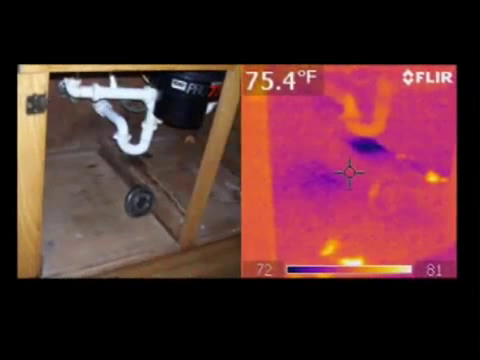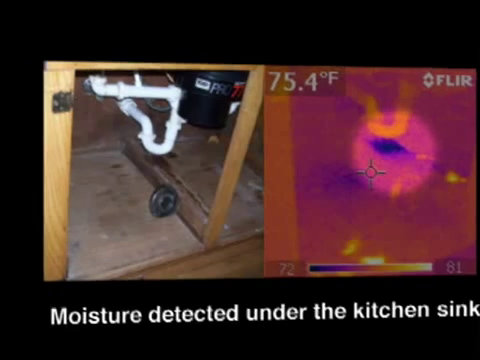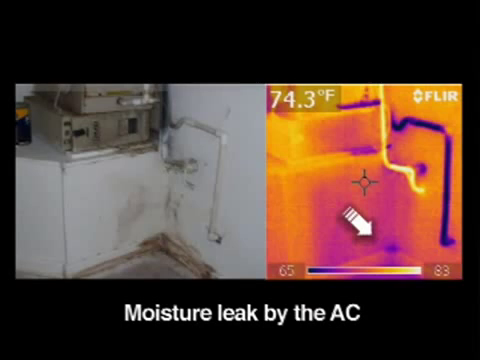Look at the next picture here. We see moisture that was detected under a sink. Again, the thermal imaging makes clearly visible things that would not normally be easily detected, sometimes impossible to detect with the naked eye. See the next set of photographs, we see an air conditioning system and leaks that are traveling down through the wall, and some leaks, bright dark spots that are showing up near the floor area. Again, thermal imaging reveals things not easily seen.